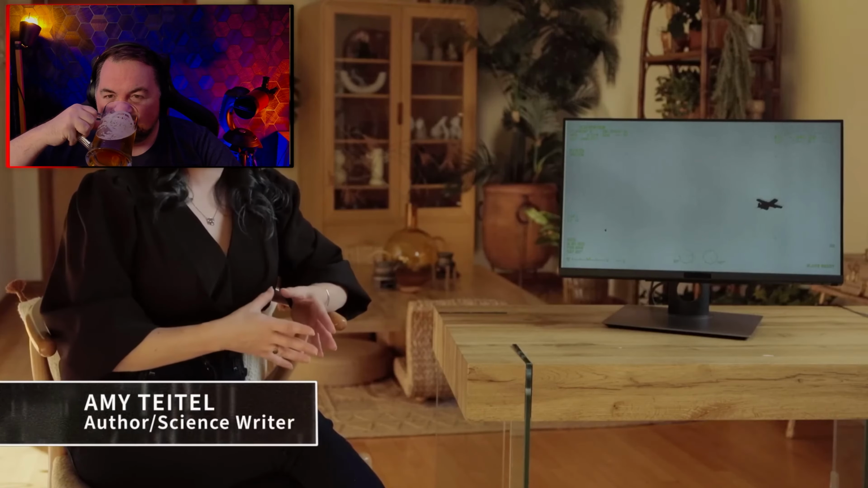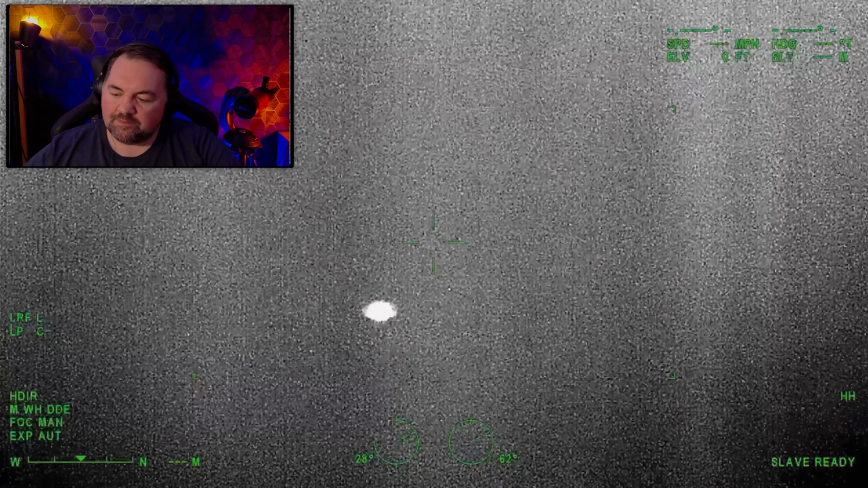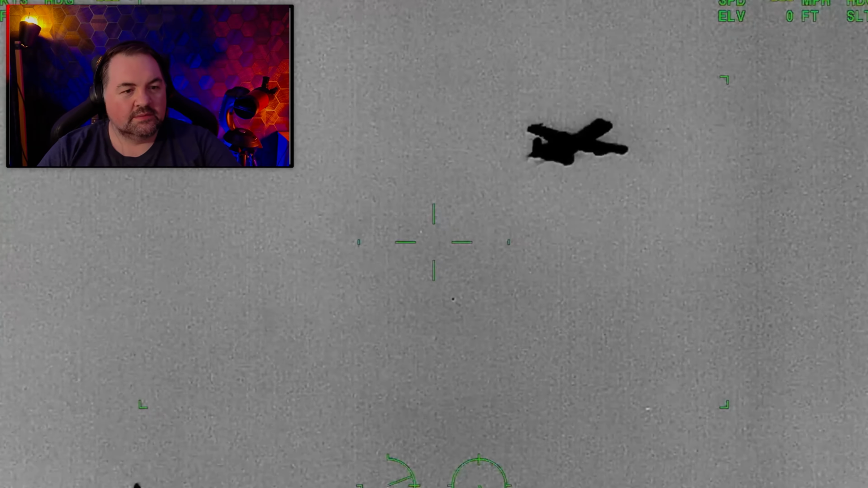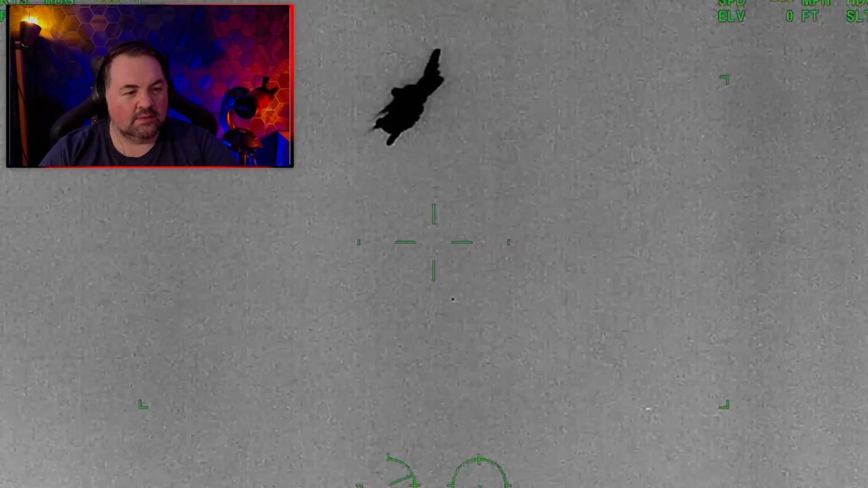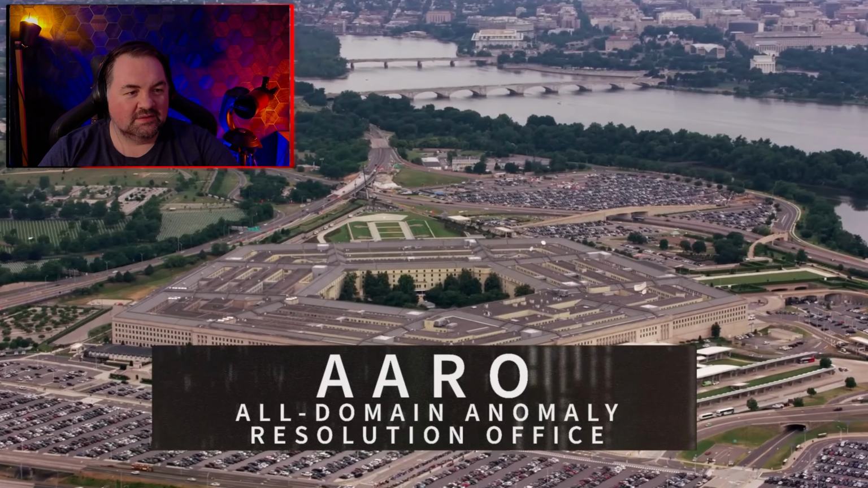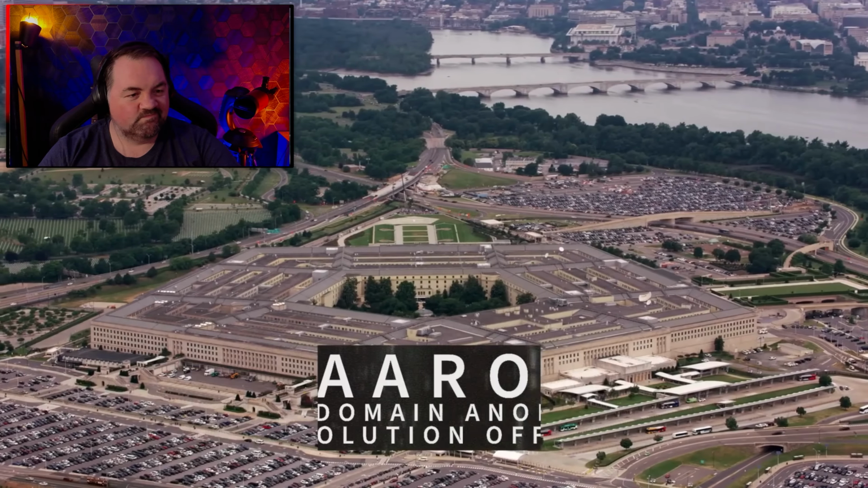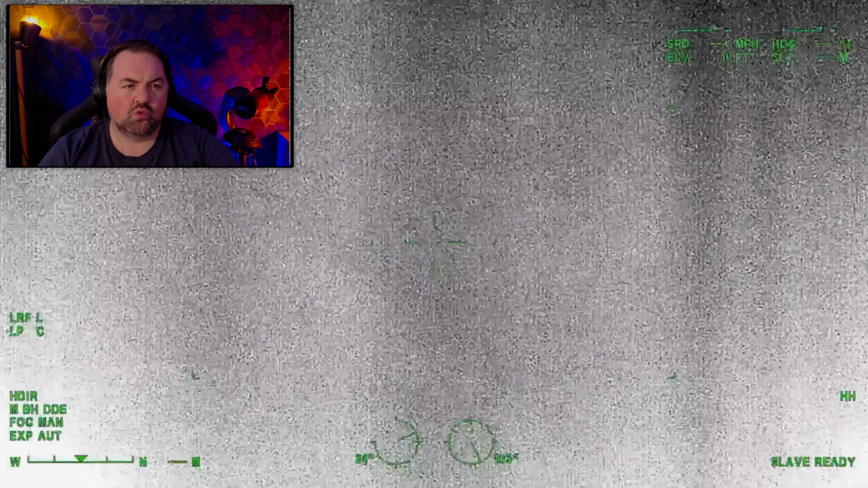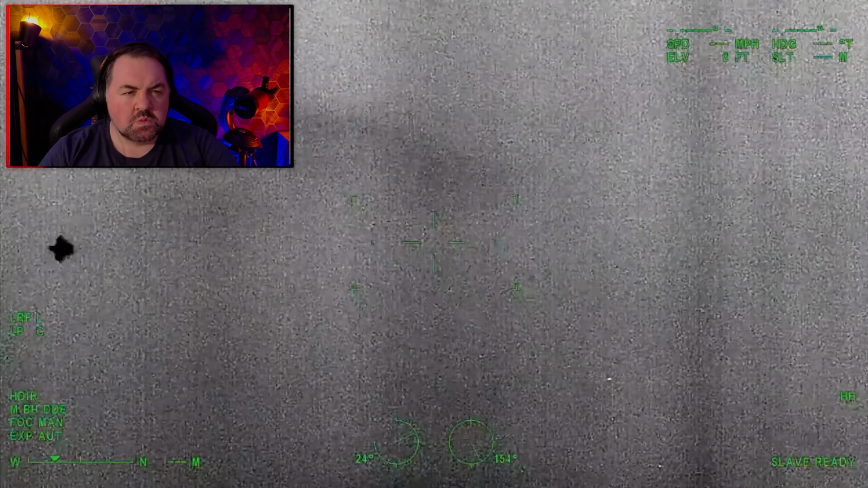The head of AARO testified that in 52% of all UAP cases it has investigated, the objects are spherical, and most measure between 1 and 4 meters across. This sighting falls into all of the major categories. AARO is the All-Domain Anomaly Resolution Office, the Department of Defense's official agency for tracking unidentified aerial phenomena. And Kirkpatrick notes they've seen some similarities.